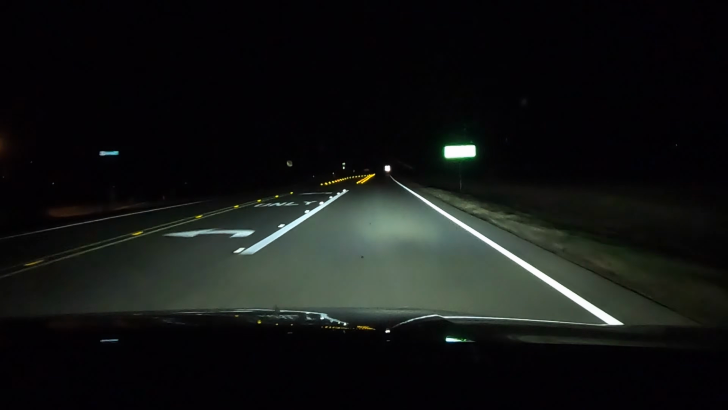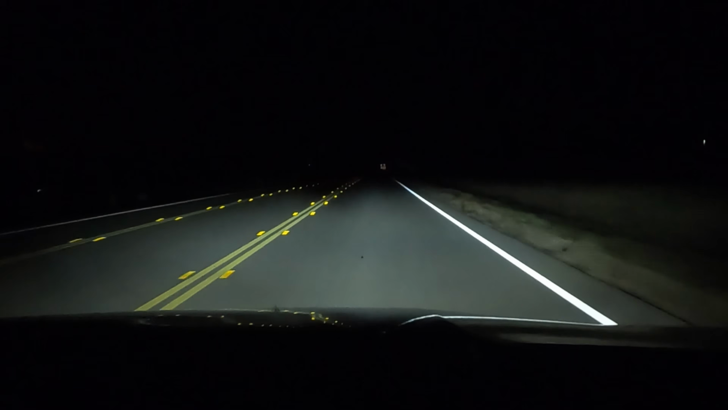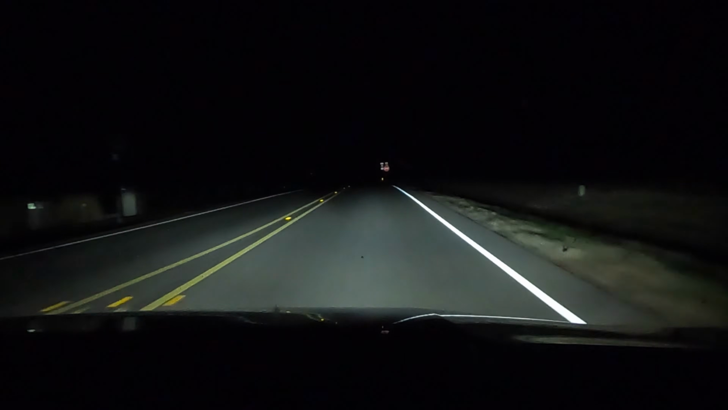You can see up there, but it's just really bright right in front of the car. Like, what is up with that? Low beams, high beams. Okay, so let me know what you guys think.